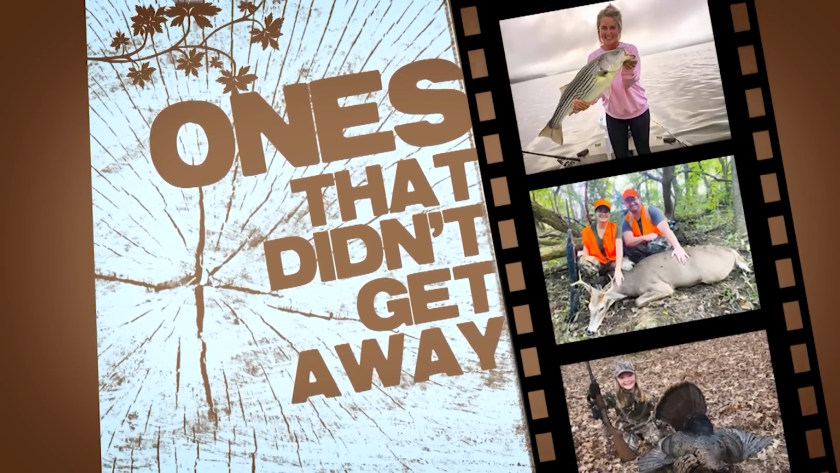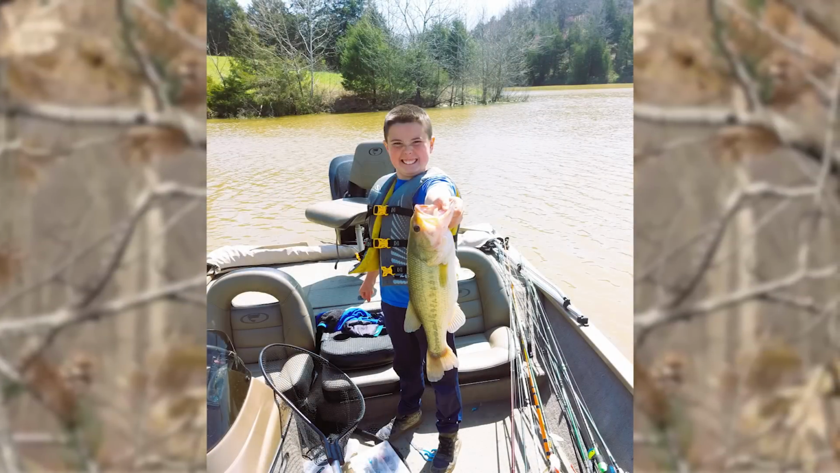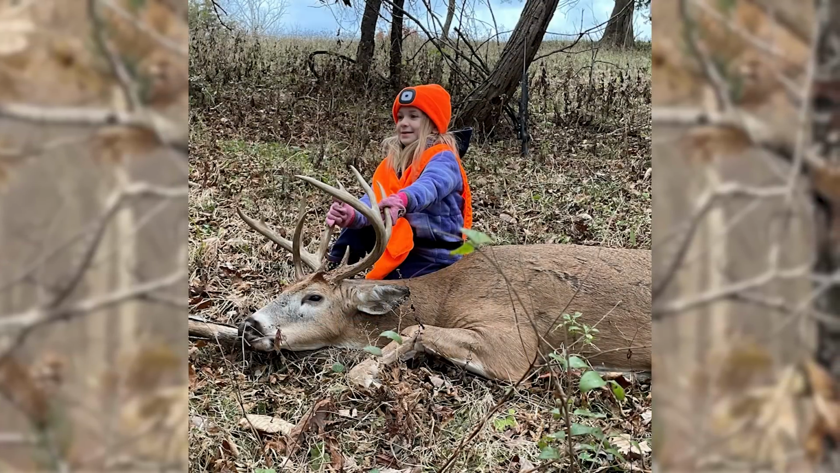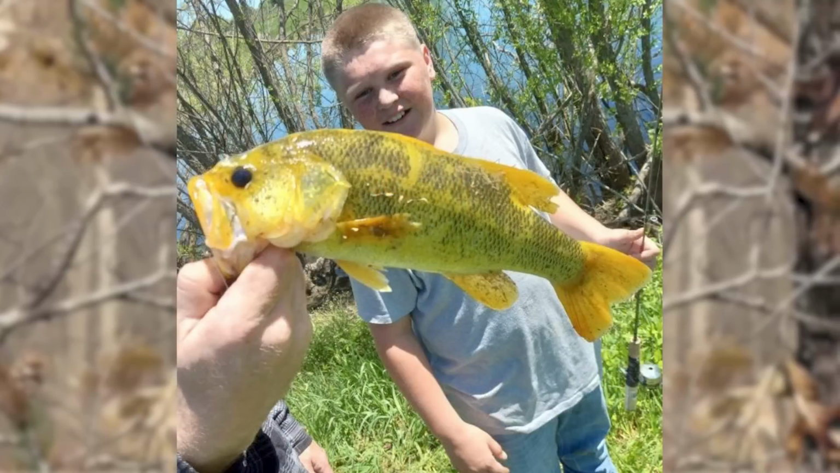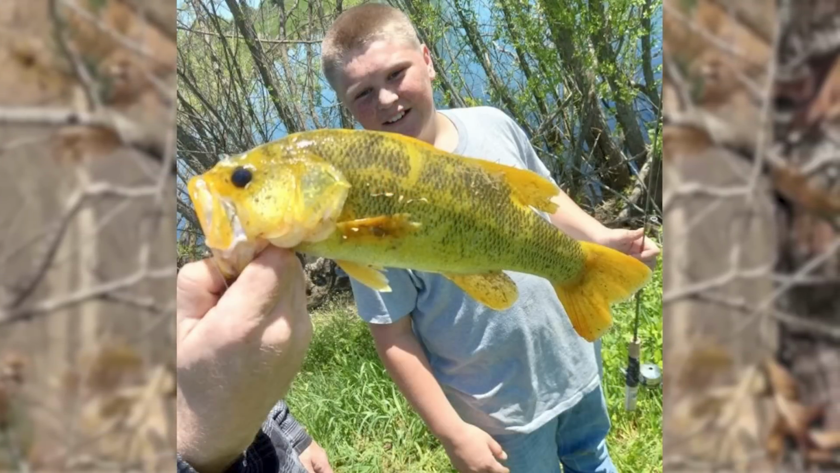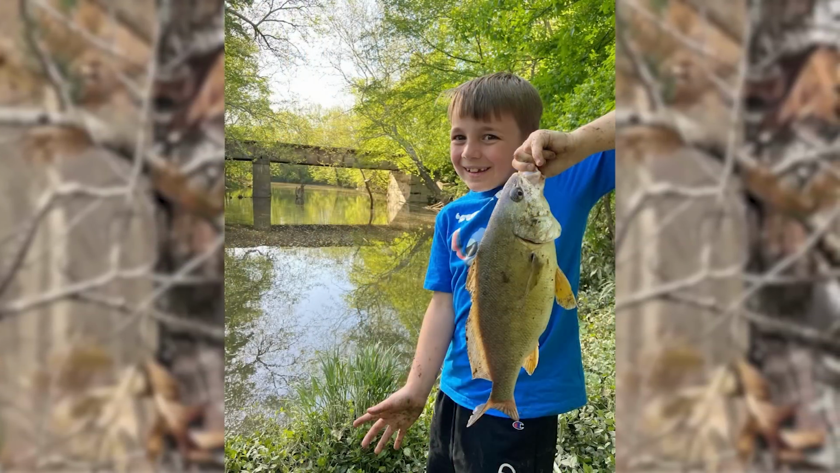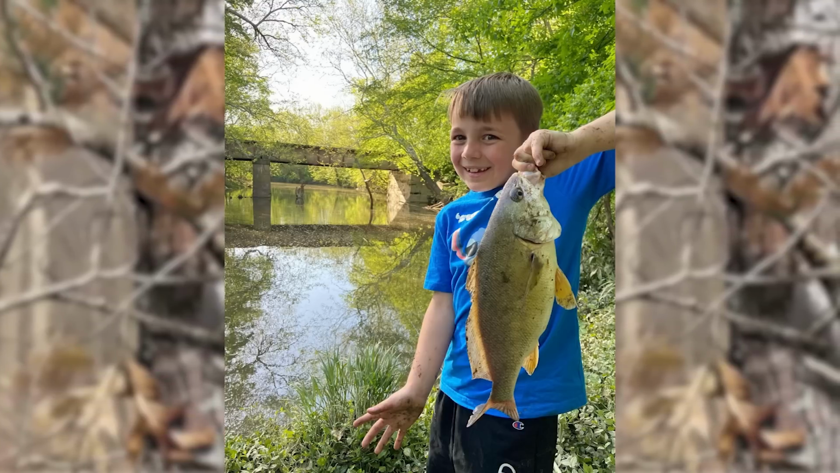Now let's check in and see who else has been out having fun in this week's Ones That Didn't Get Away. Here we have 11-year-old Jaden who caught a nice largemouth bass in Washington County. Nice job. Here we have 5-year-old Morgan who took her very first deer, a nice 11-point buck that was taken on the family farm. 10-year-old Wade Hall caught this rare golden bass, which is a bass that's missing some of its pigmentation causing this color. This fish was caught in Boone County, Kentucky. Nice job. Check out this beautiful freshwater drum that was caught by Riley, who's 8 years old, fishing in O'Bannon Creek. Nice job.